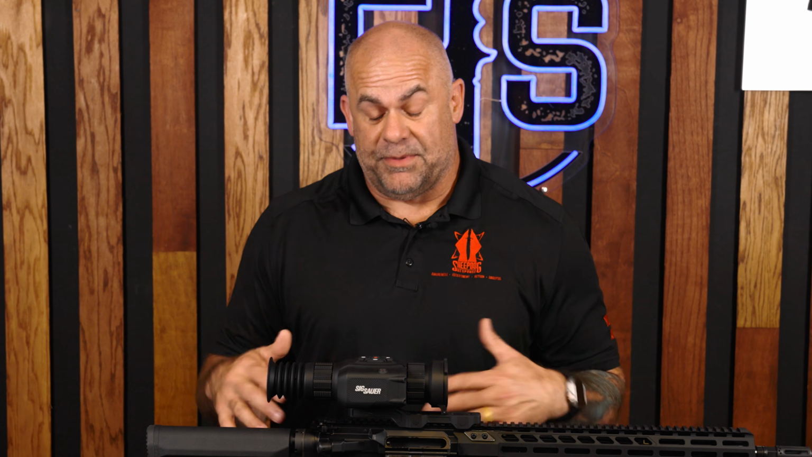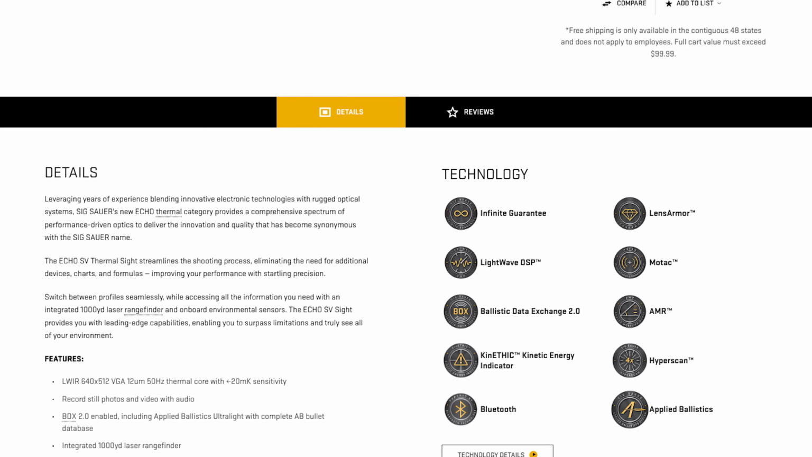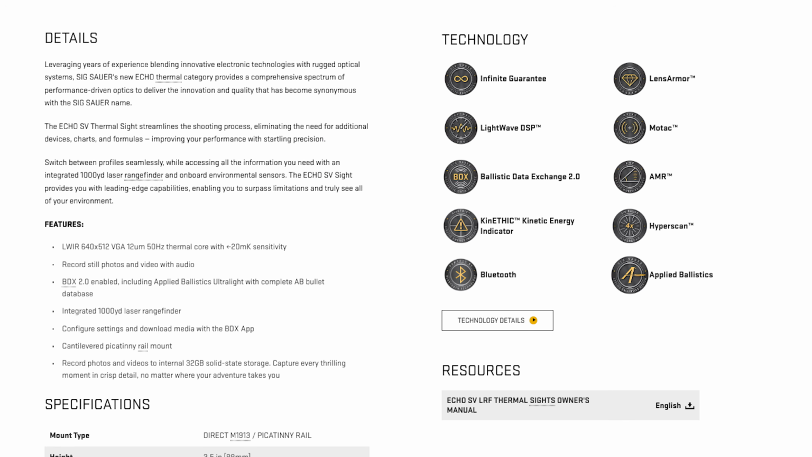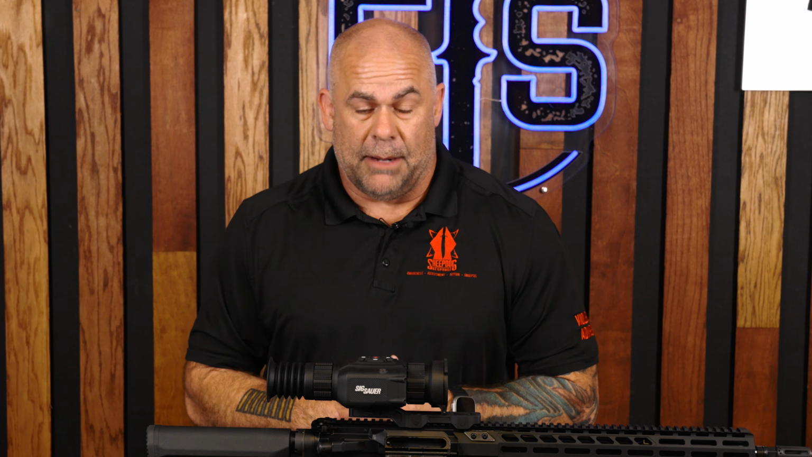If you want to see more of the features of this thing, you can go check them out at the SIG Sauer website. It's got a comprehensive list of the features. It comes with 2 sets of rechargeable batteries. It has SIG's MOTAC shake-awake system. It does all these fantastic things. It's got a 1,000-yard rangefinder in it. It's all built into the system. Go look at the full list of features at sigsauer.com and then make the decision.